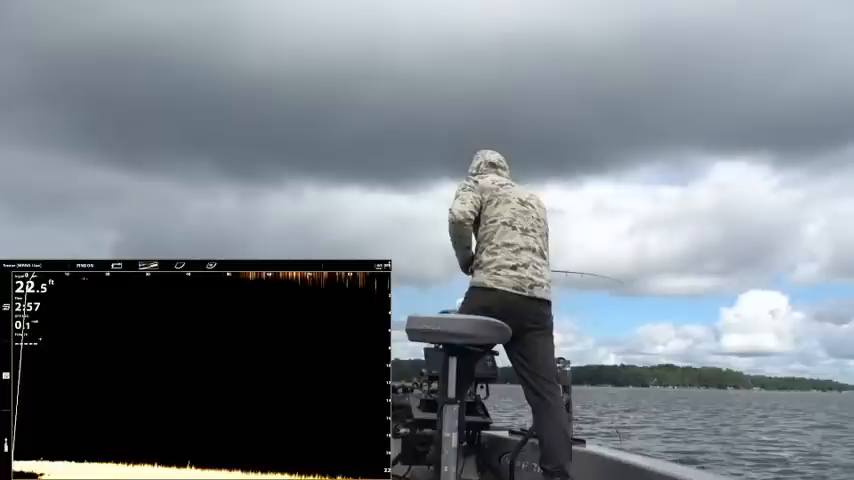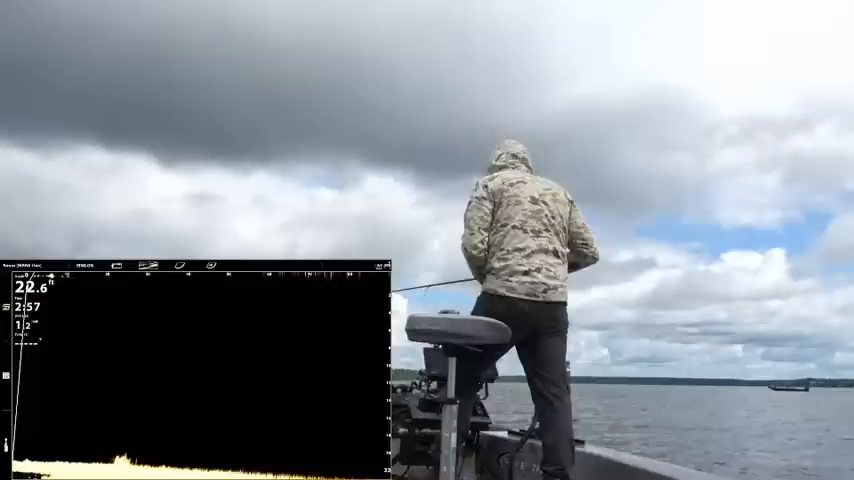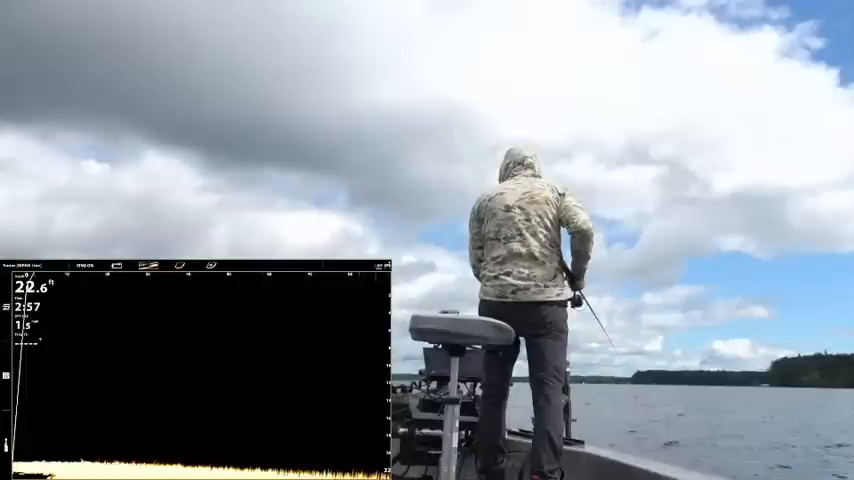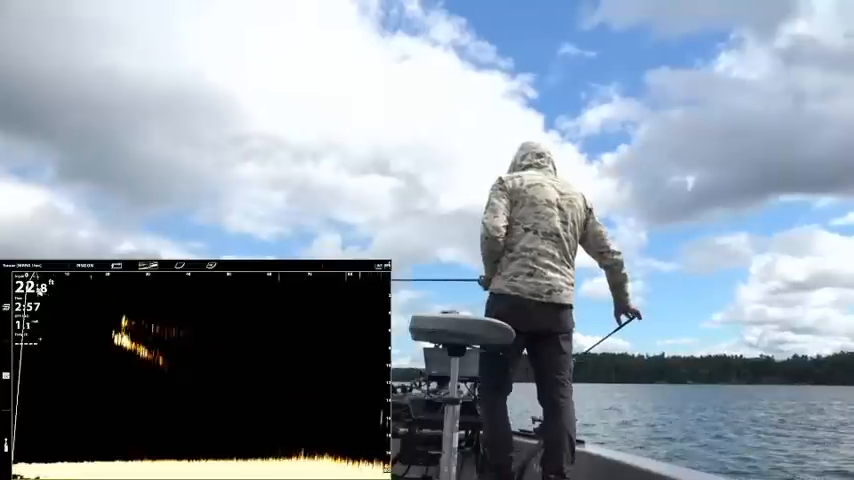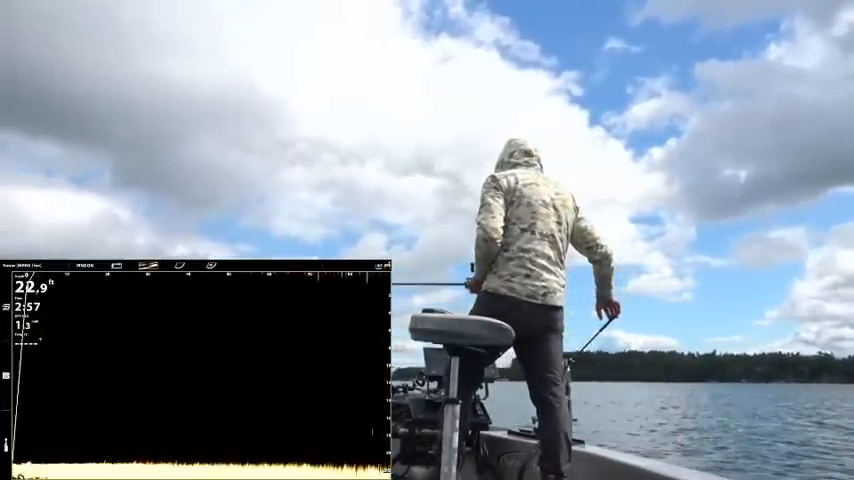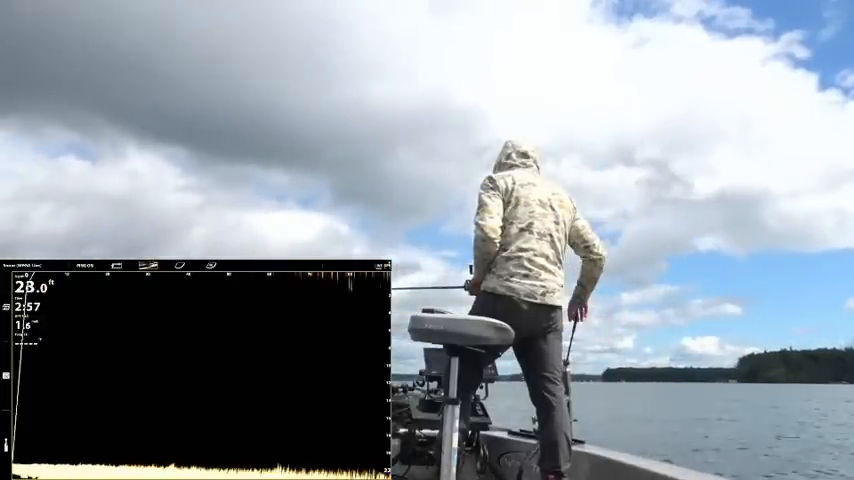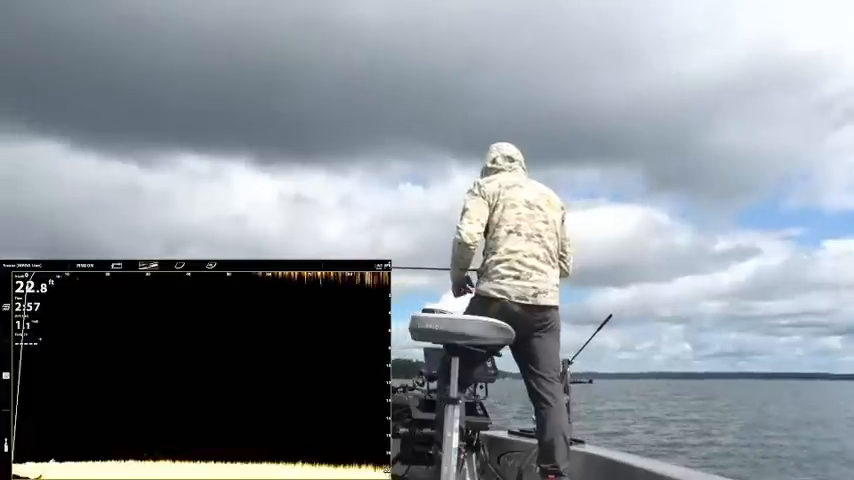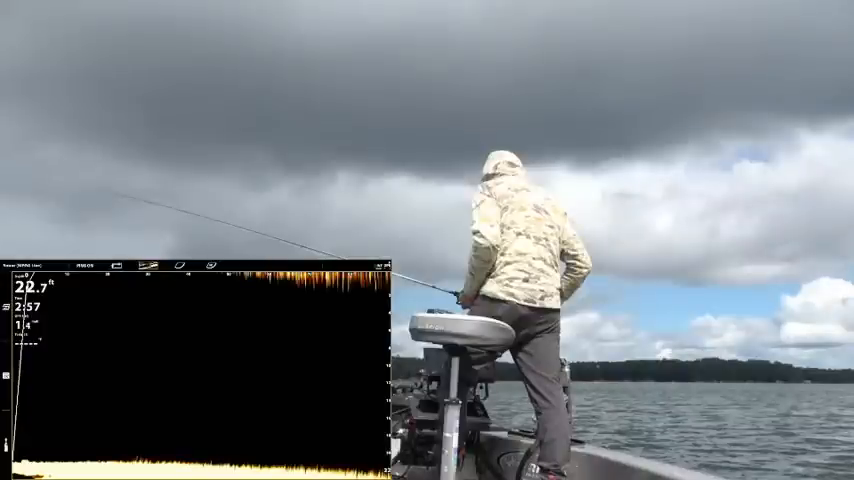Don't lose it. Don't lose it. Okay, there was a little leg right there. Show me another fish. I can hear the legginess a little now. Show me another fish. The folks at home want to see him.